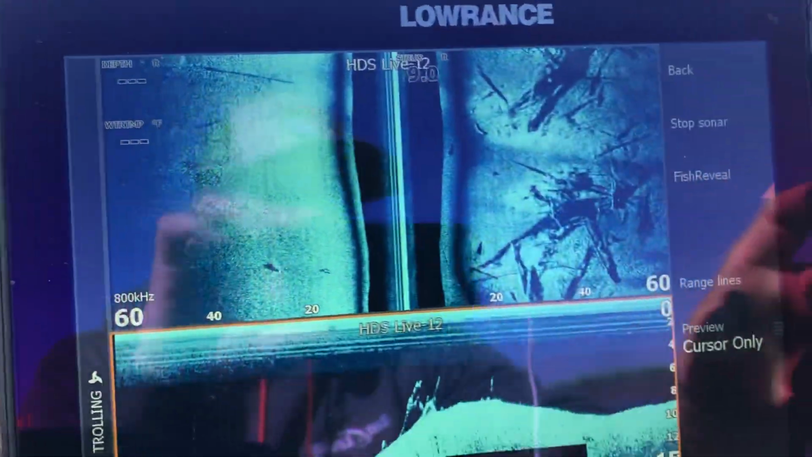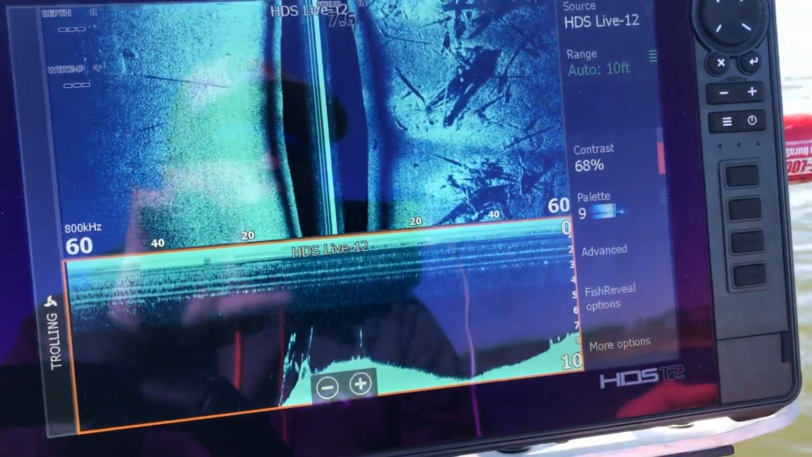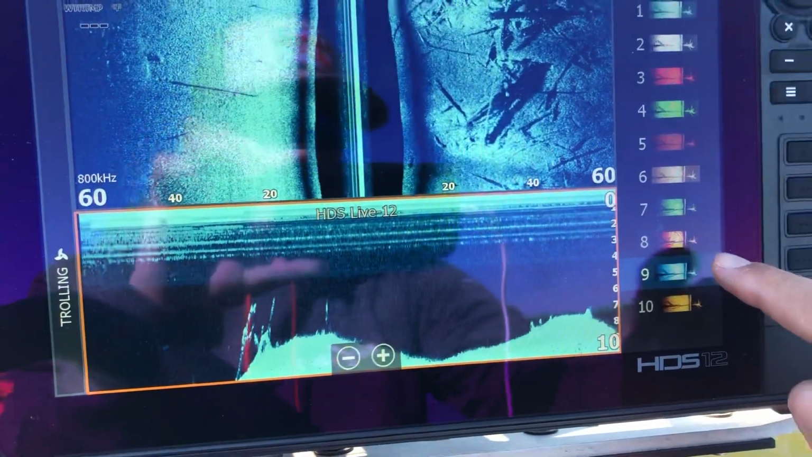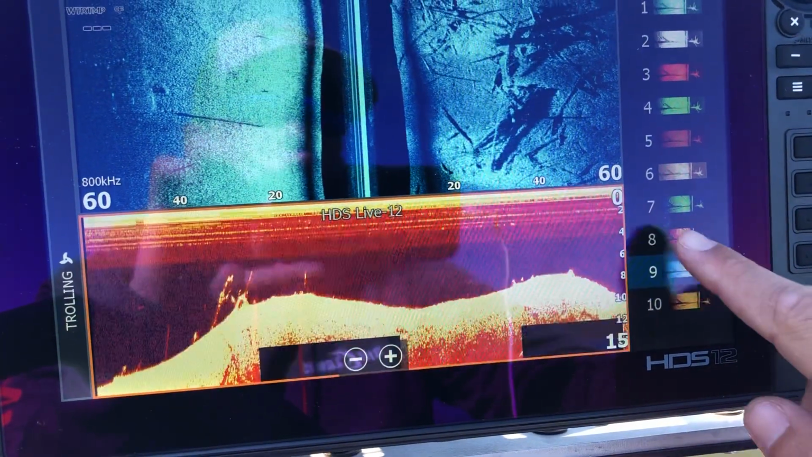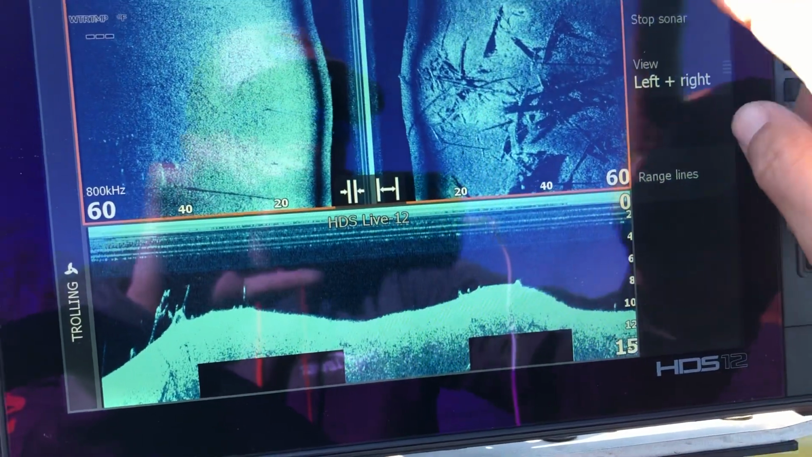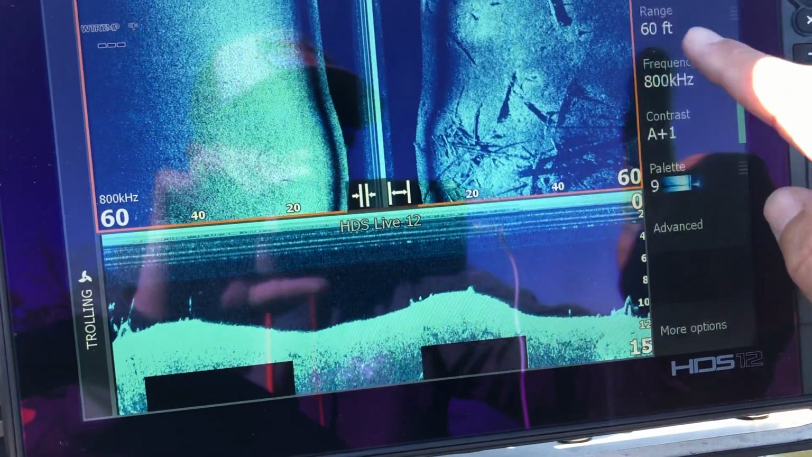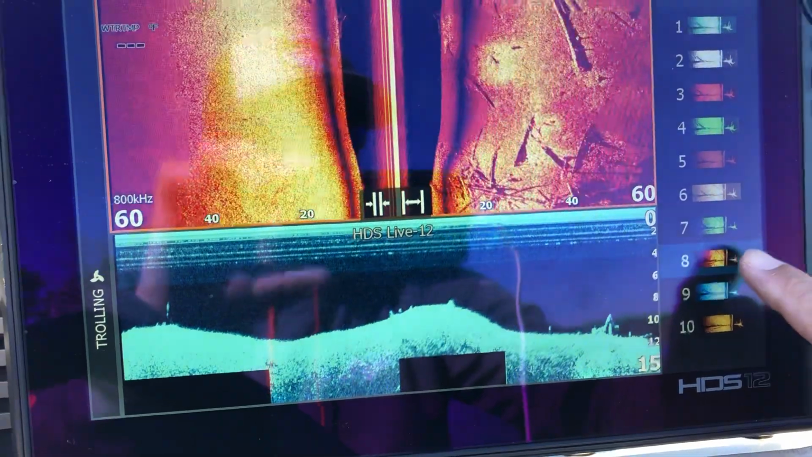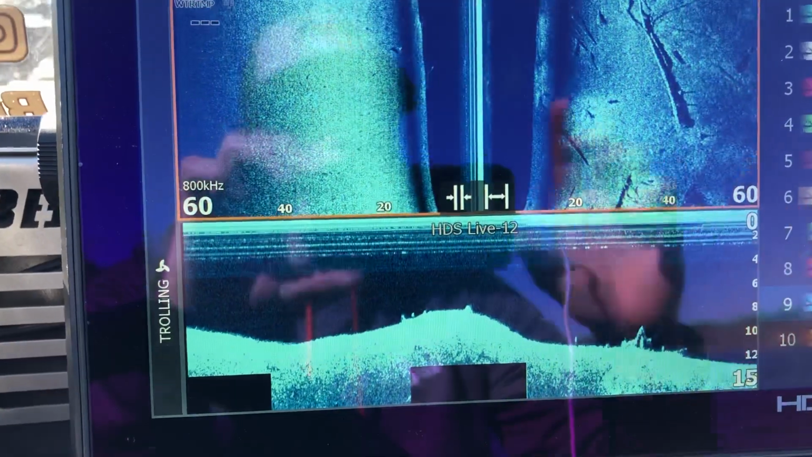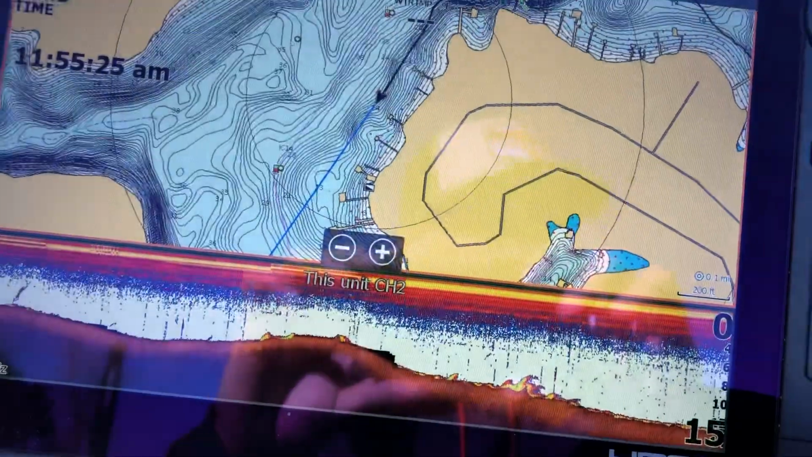Some other settings that we mess with on here. I have the depth on auto. I like color palette 9. I'll bounce back and forth between that and 8. Let's get back to that top one. You can see palette 8 versus 9. Those are the two I mess with the most. I think that really lets those fish stand out when you're looking at it. It's a good way to see them.